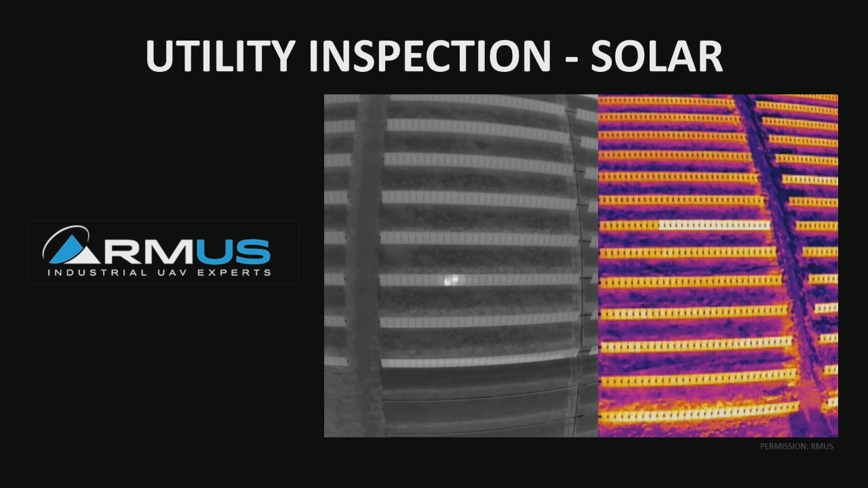In doing this, you can make these inspections not once every 6 months, but you could do it once a week or once every 2 weeks. And overall is going to increase the power output from these solar fields because you're fixing these problematic areas more frequently. In this case, it was a junction box that was broken on that solar panel, and it takes not too long to fix, but to identify it could have been 6 months where these panels were basically useless.